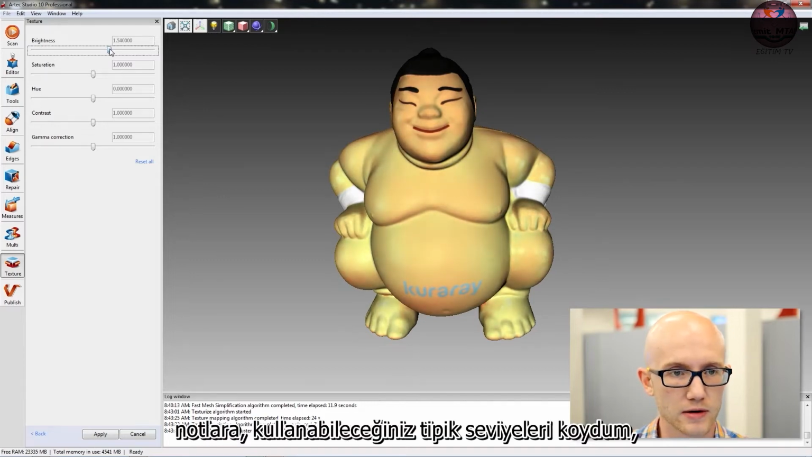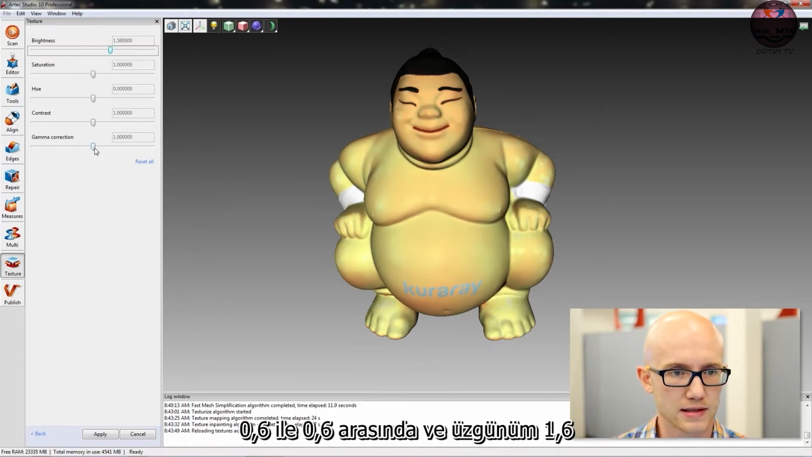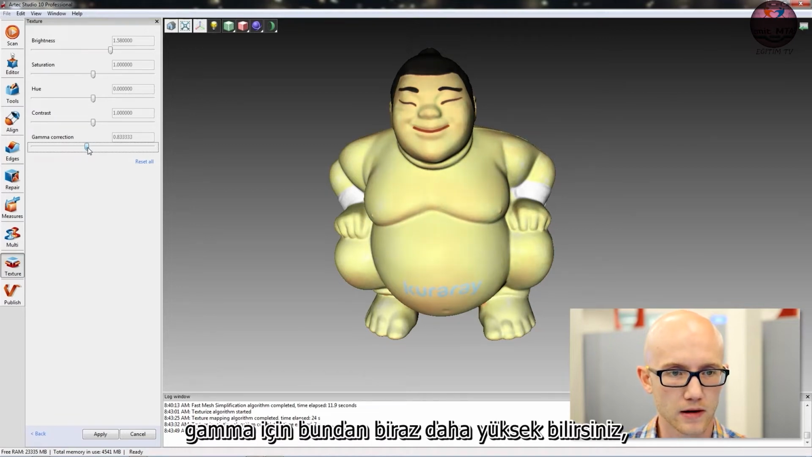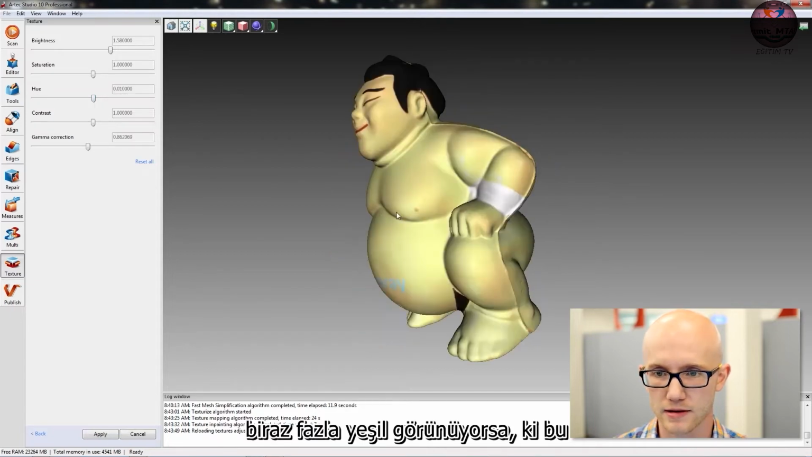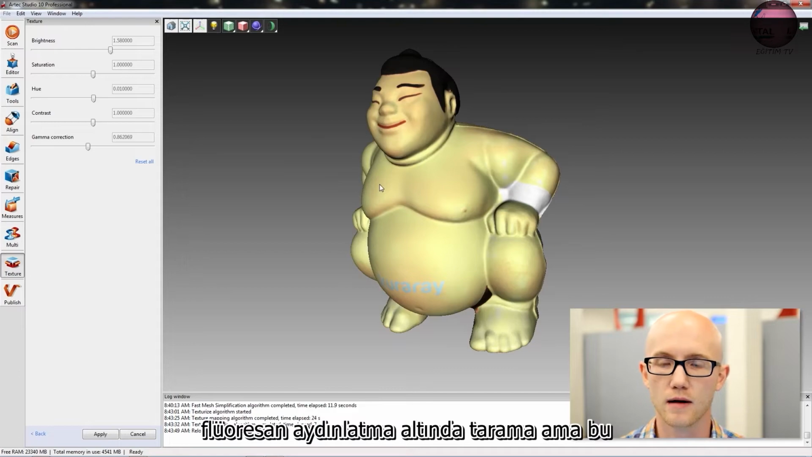I put in the notes the typical levels that you would use. So I might be around 0.6, between 0.6 and 1.6 or 1.8 for the brightness adjustment, and maybe 0.85 to a little higher than that for the gamma, somewhere in that range. I can adjust my hue a little bit if it's looking too green, which happens sometimes when you're scanning under fluorescent lighting.